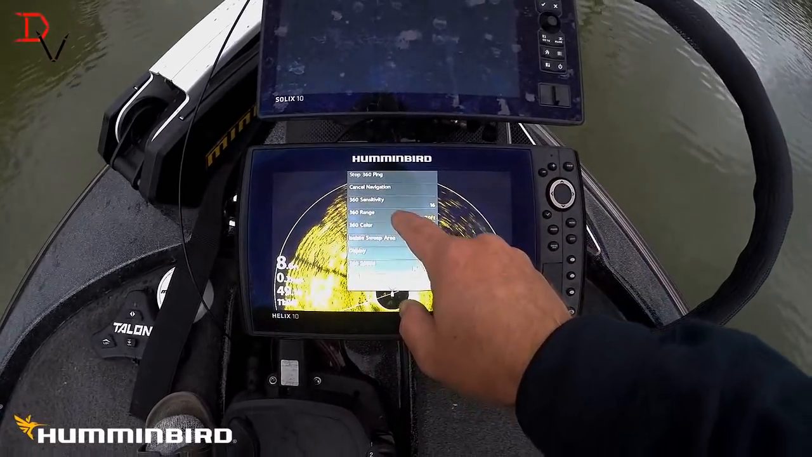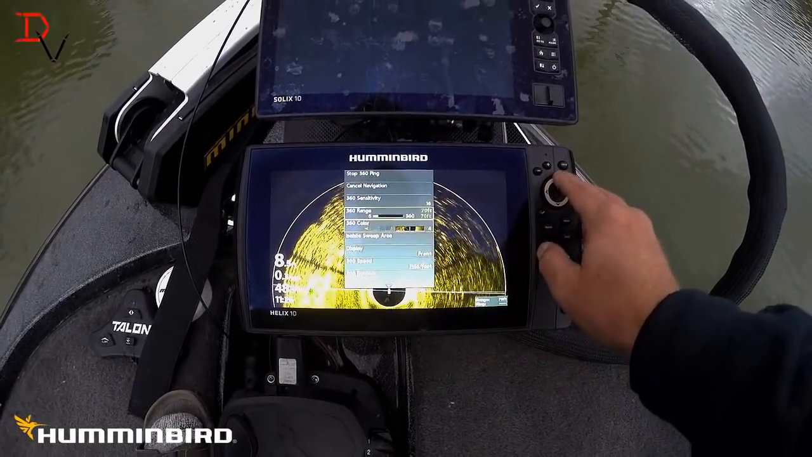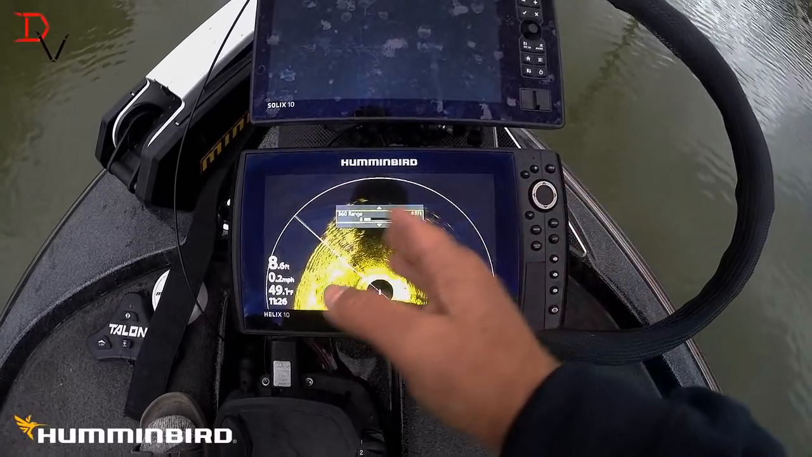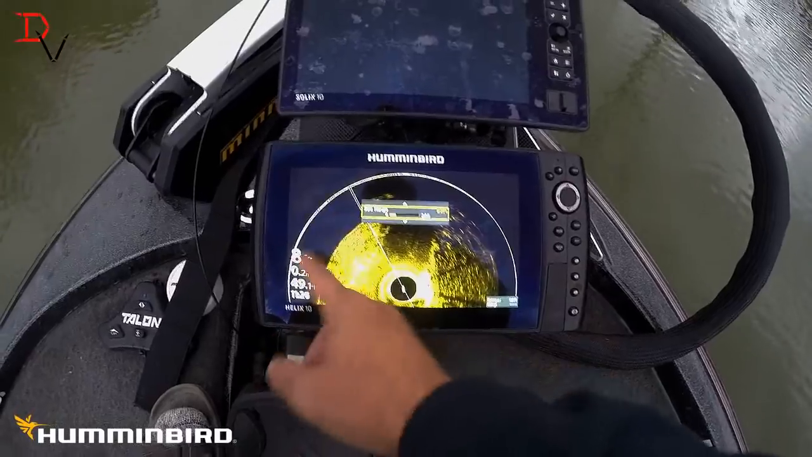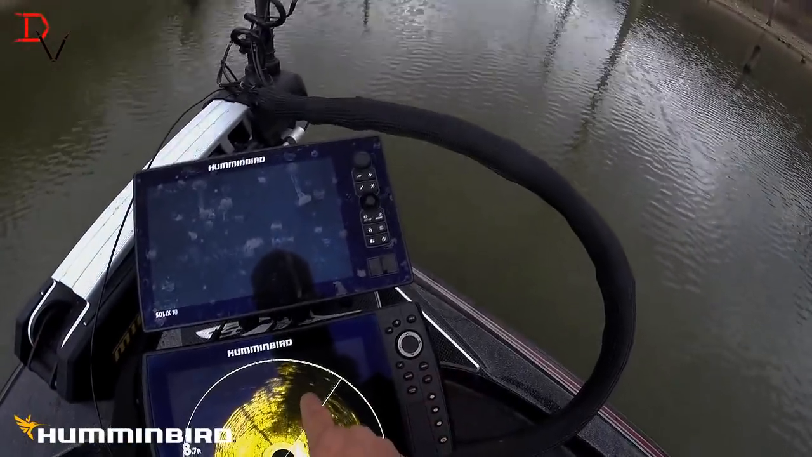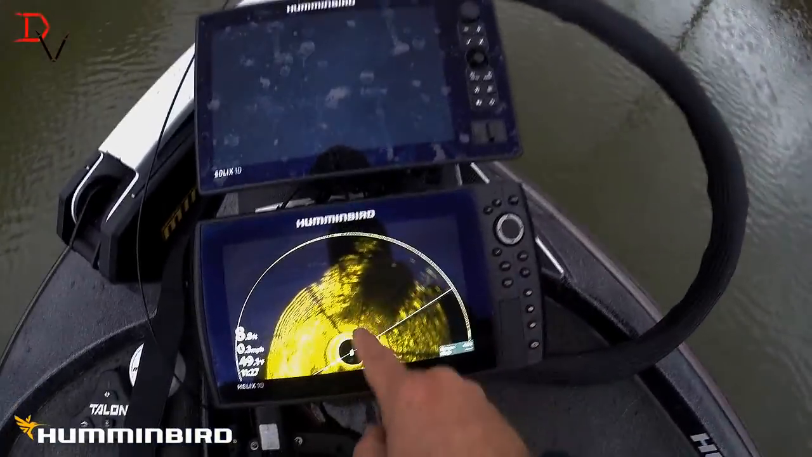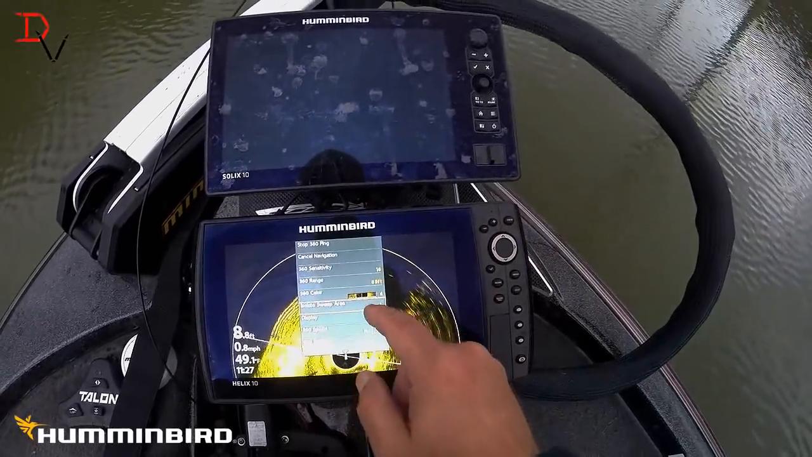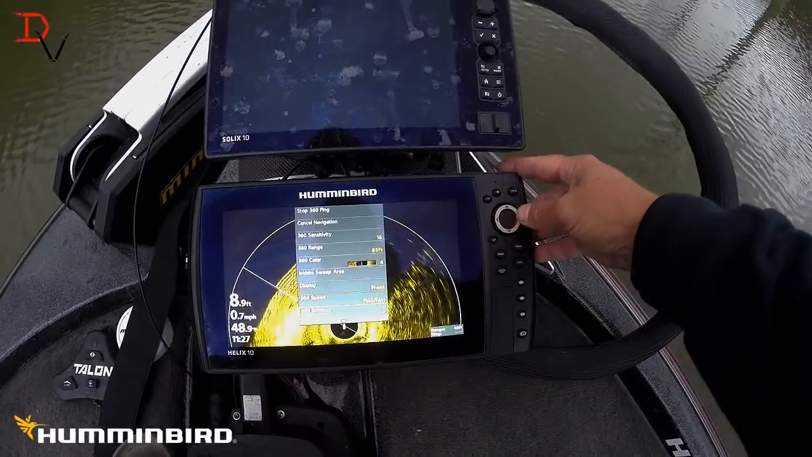You come up here to your side imaging range, and if you want to increase it, right there you go. We're looking 85 foot. This is the creek channel bank over there. This is what's right in front of us. There's some bait fish popping there. They're little single ones, but that's that creek channel right there. It's good stuff.